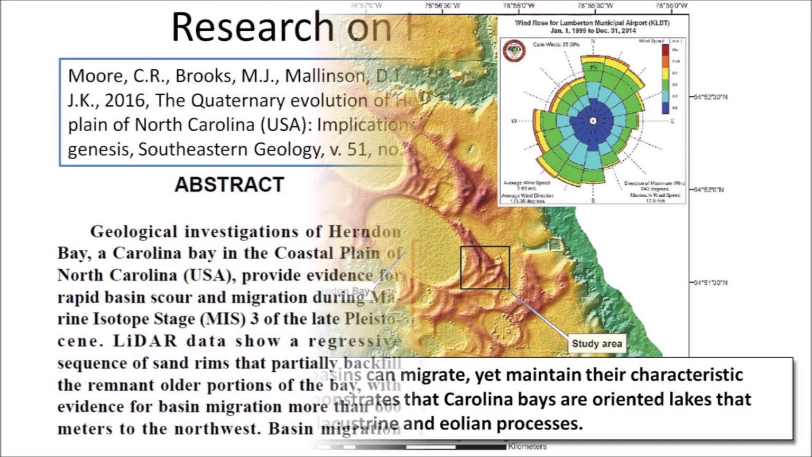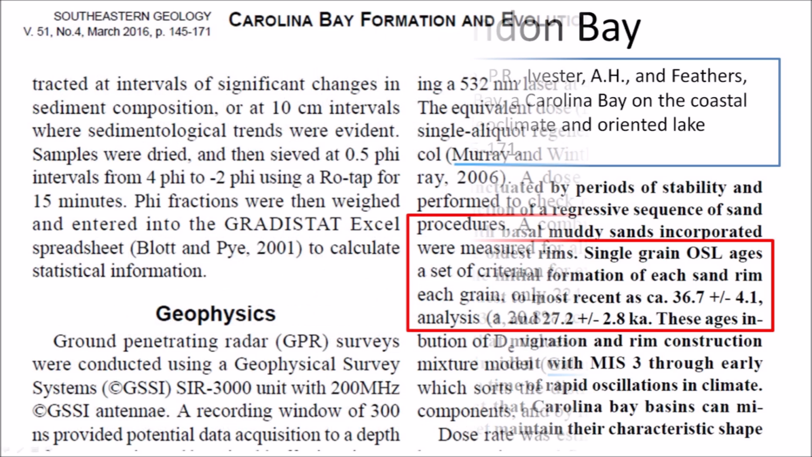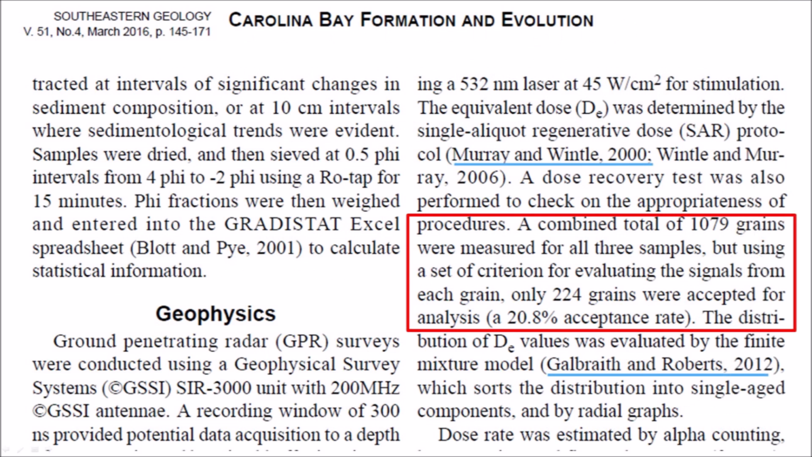End quote. The paper says that single-grain optically stimulated luminescence ages place the initial formation of each sand rim from oldest to most recent as about 36.7, 29.6, and 27.2 thousand years ago. The paper explains that, quote, "a combined total of 1,079 grains were measured for all three samples, but using a set of criteria for evaluating the signals from each grain, only 224 grains were accepted for analysis, a 20.8% acceptance rate," end quote. Selecting only 20% of the points that meet specific criteria may be considered cherry picking, which is the practice of taking only the most beneficial items from what is available.